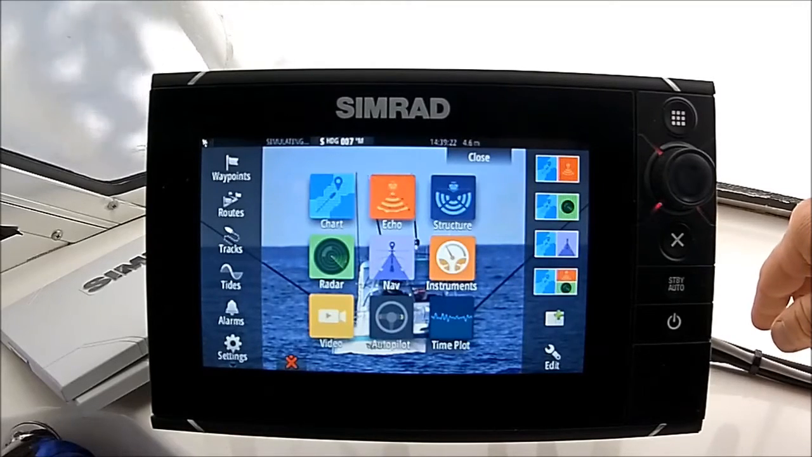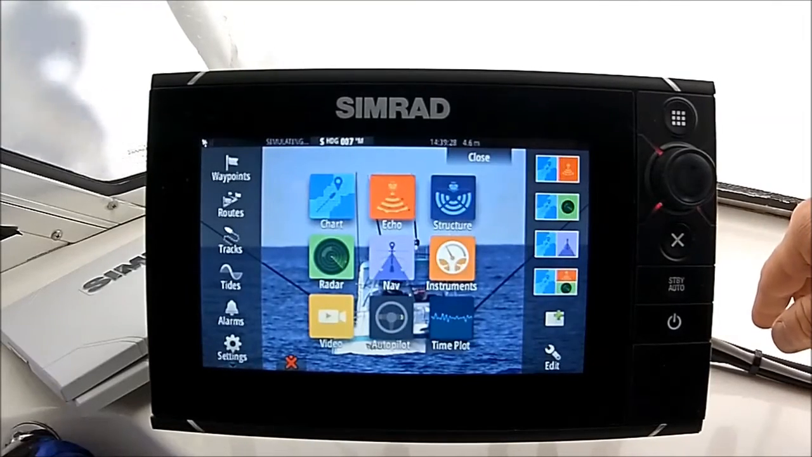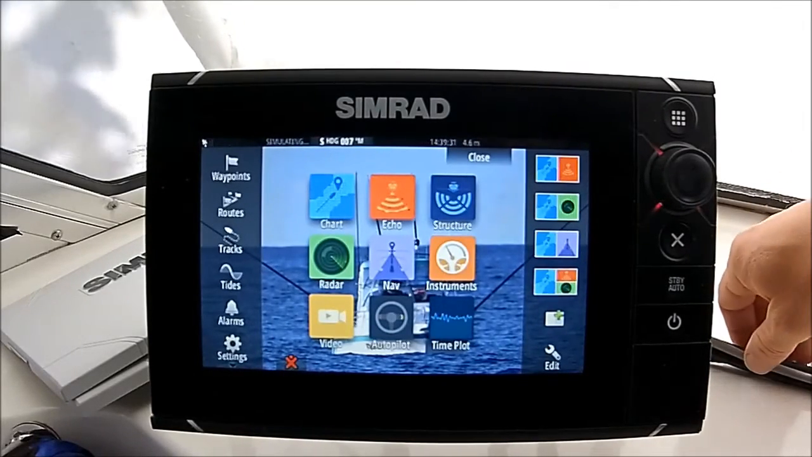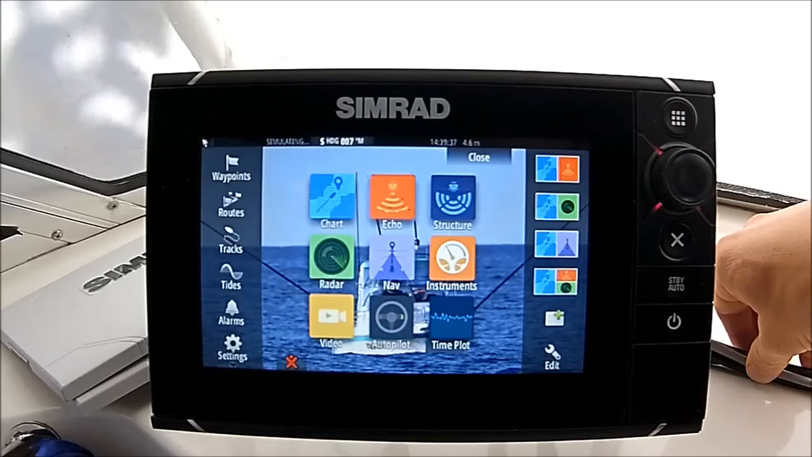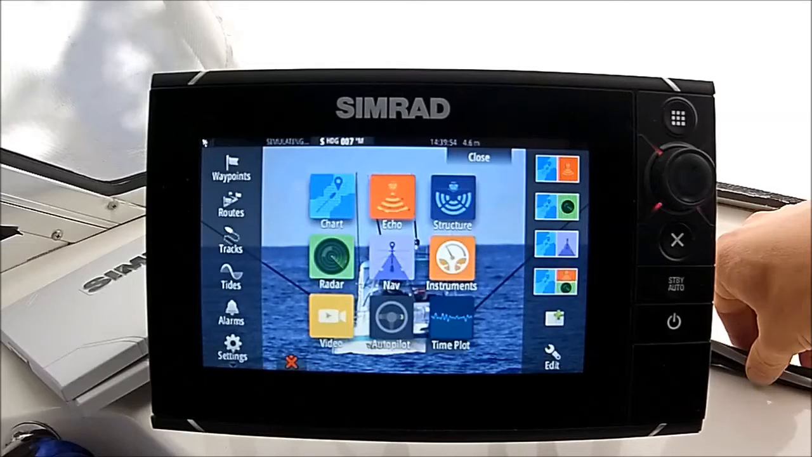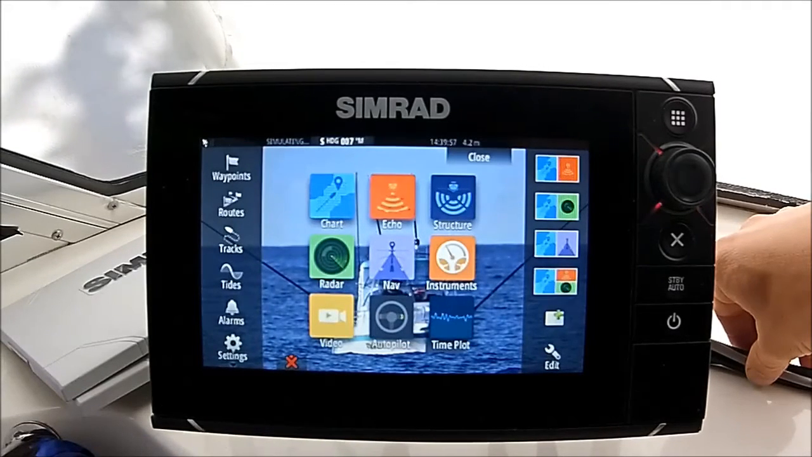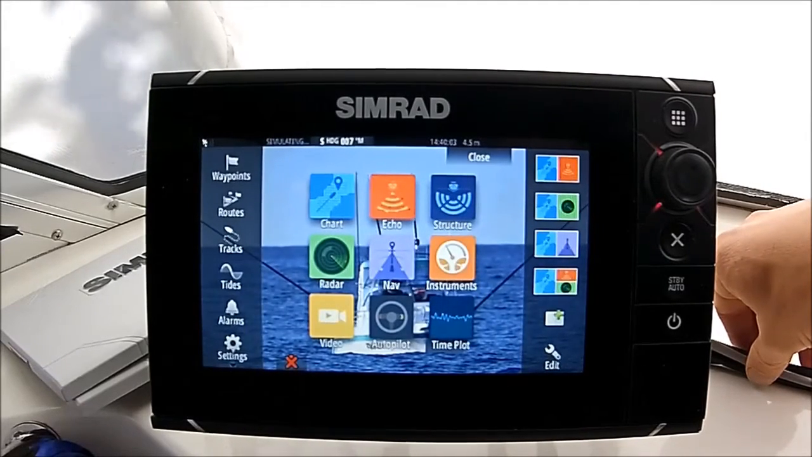My setup here, just quickly, I'm not using any of the chirp features. We don't have a BSM unit, so a broadband sounder module. The more common ones are the BSMs 2 or 3. I'm running a standard 50-200 high-low frequency Airmar B164 through-hole transducer. I'm finding that quite good. It does what we need it to do out around that continental shelf area very well. And as I say, with a little bit of extra tuning, I'm sure you can get the same sort of performance from it as we get from ours.